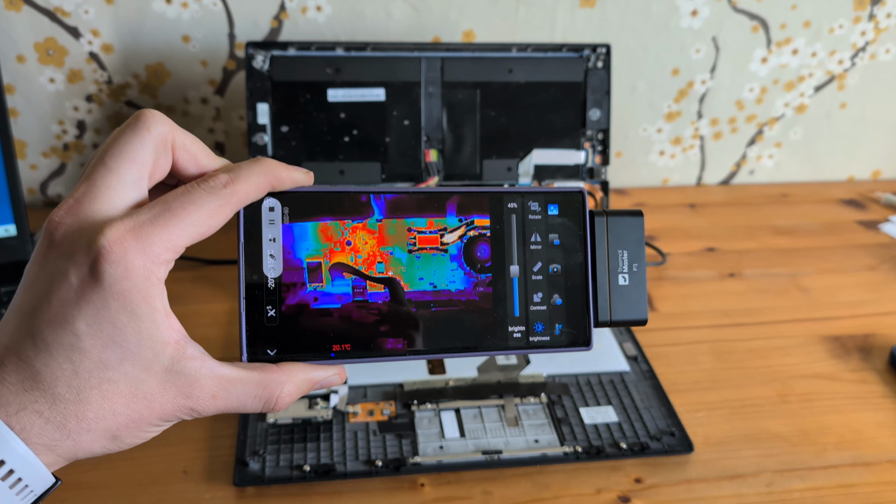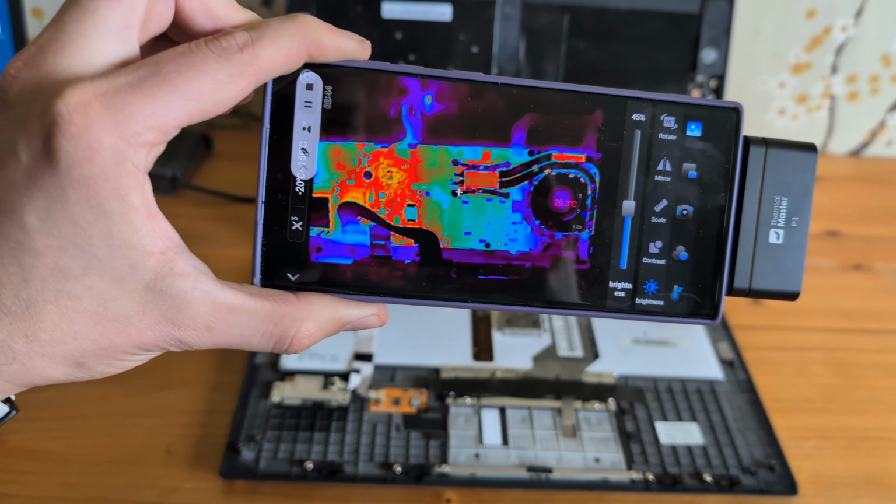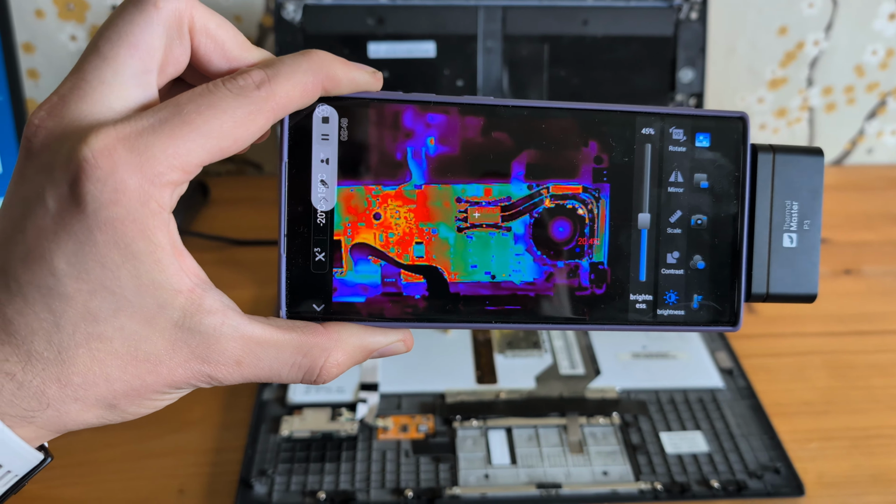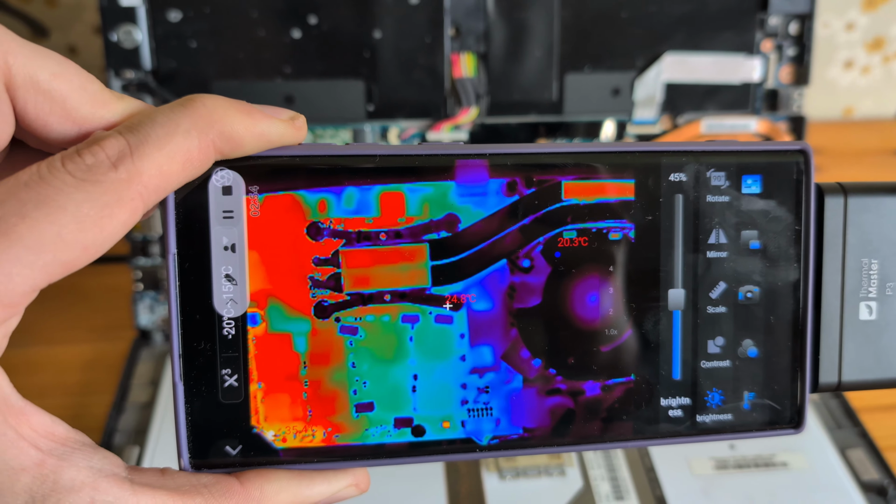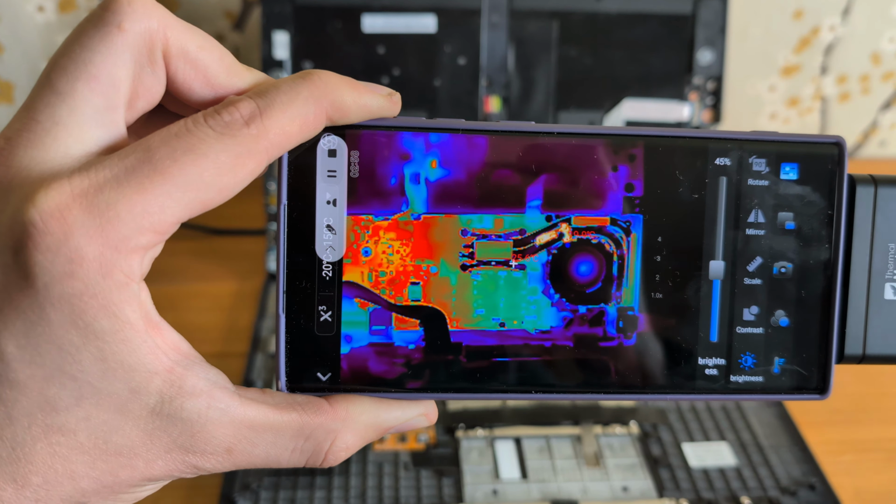And obviously one of the best uses for a thermal camera is if you are working on electronics. So for example, I have opened a laptop here, which actually had a problem, so I wasn't sure what was going on, but I can easily see inside here and what actually happens.